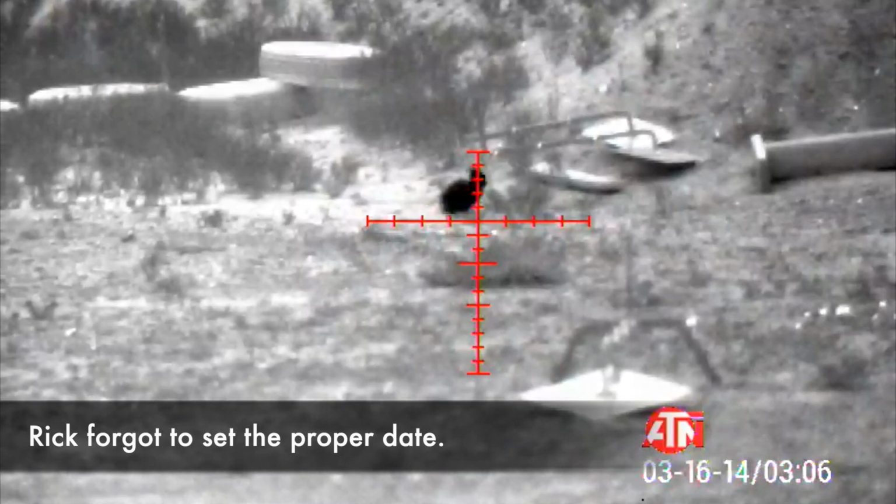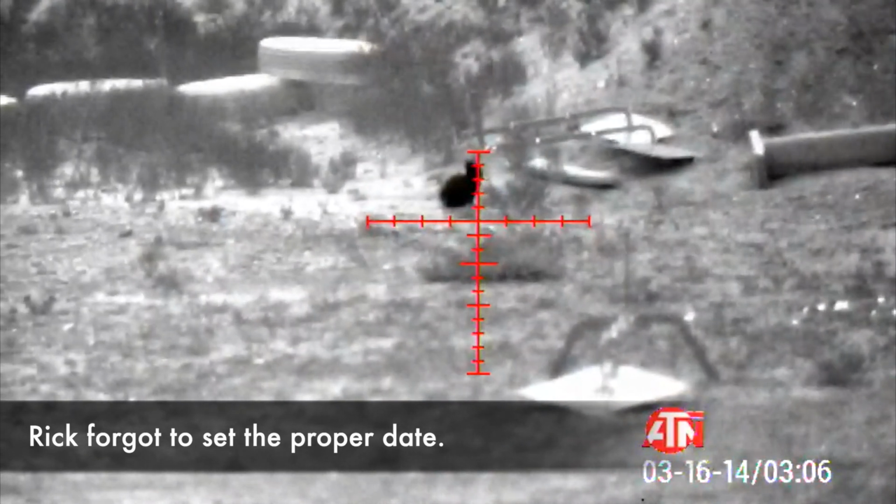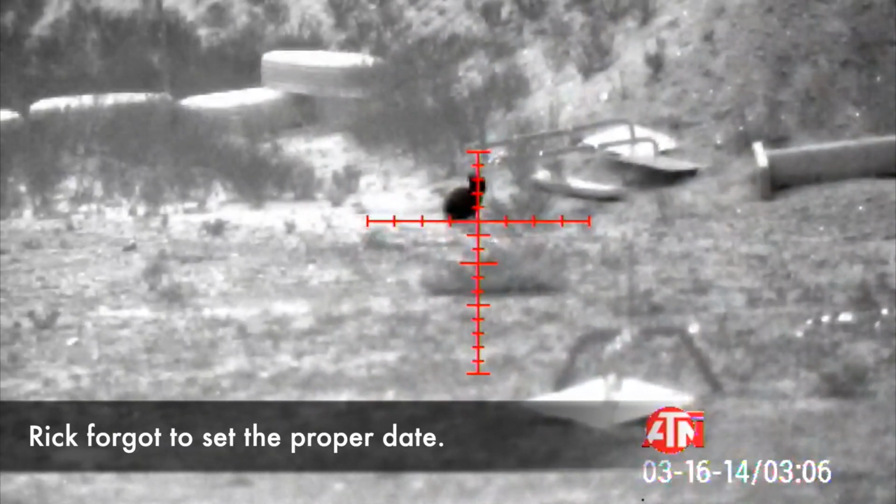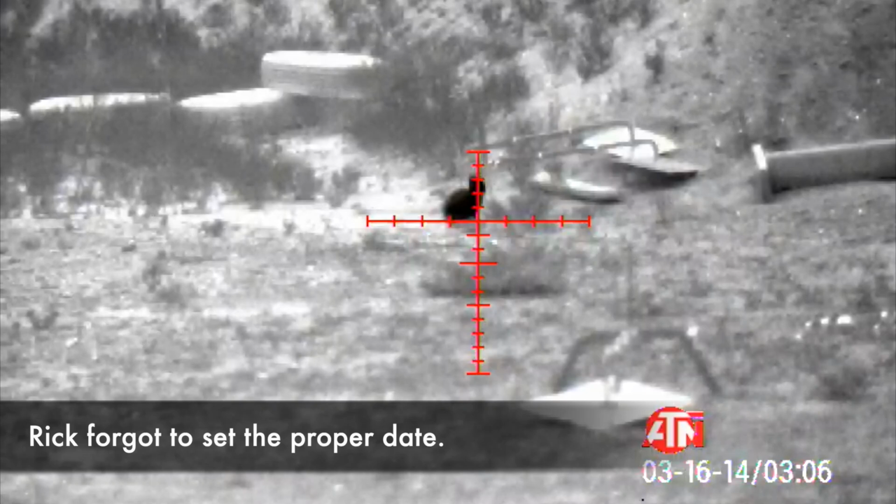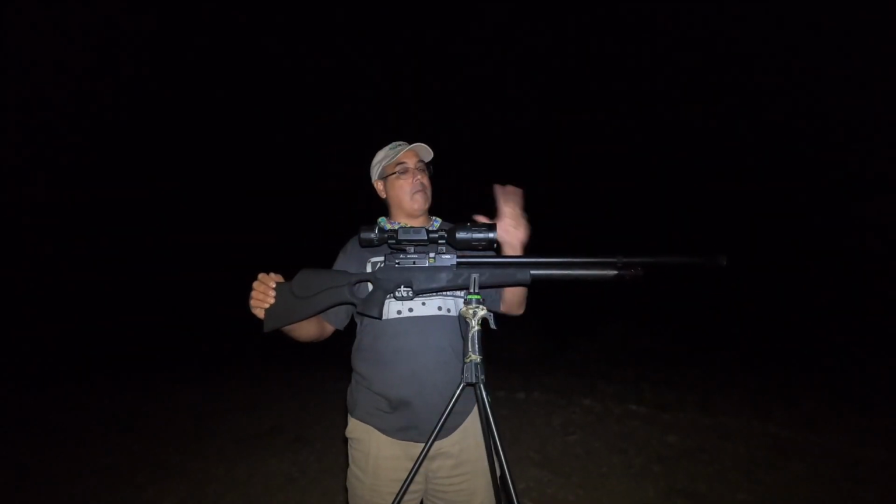Well, let me just tell you, if you hunt at night and you want to be successful, thermal is hands down the way to go. Yes, I know it's more money, but I'm telling you, if you're serious about your night hunts, thermal. That's all I gotta say. Guys, enjoy the footage, and we got more stuff coming up.